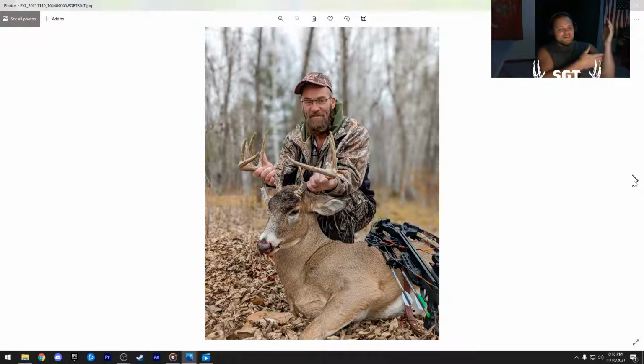You're usually not getting a buck off a hot doe unless you're real close and you give some grunts. You can maybe get them from 40 to 35, but you're never getting them from 80 to 30.